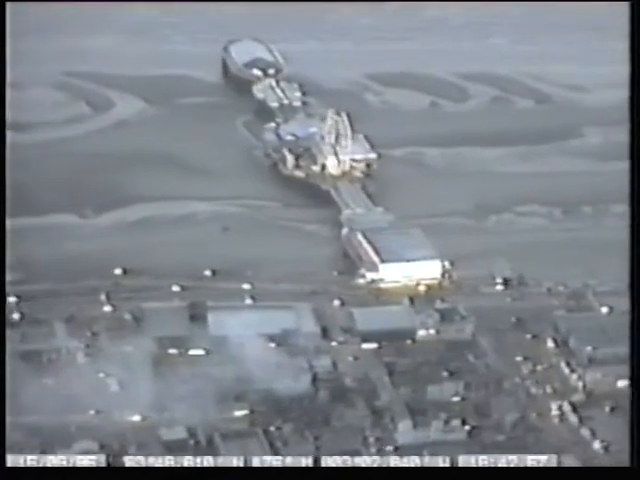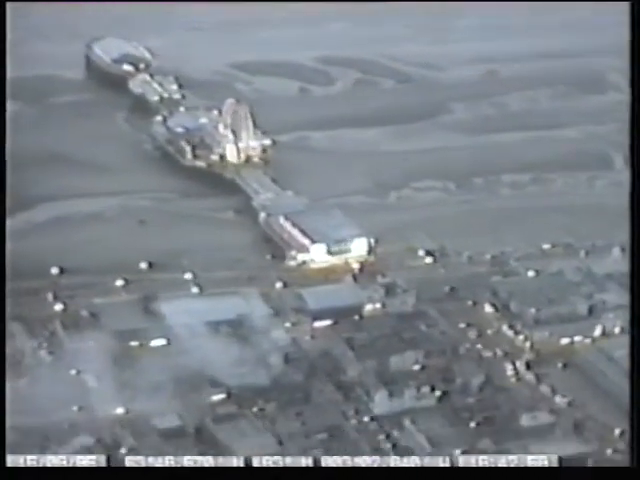Yeah, Oscar November 2-1, the original fire appears to be out, although there's obviously still a lot of smouldering embers. There doesn't appear to be any flames anywhere that we can see now, but very unstable as well.